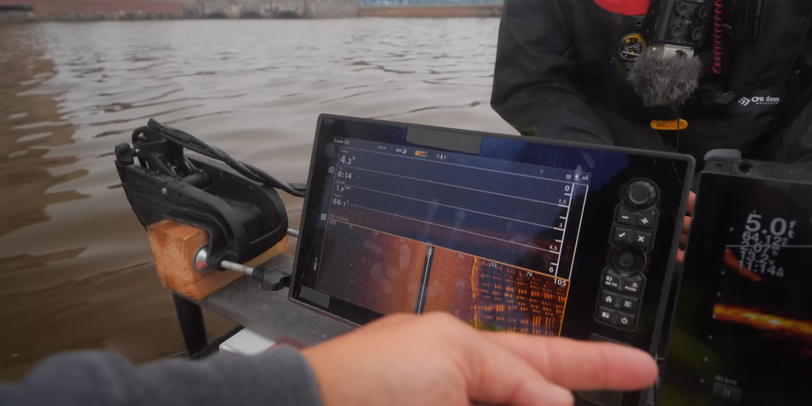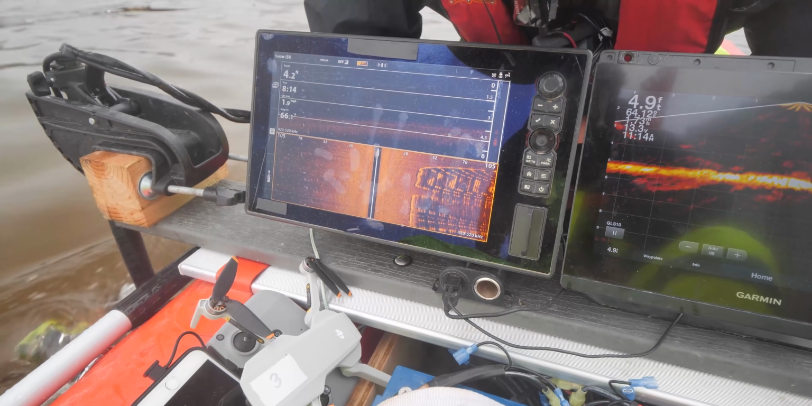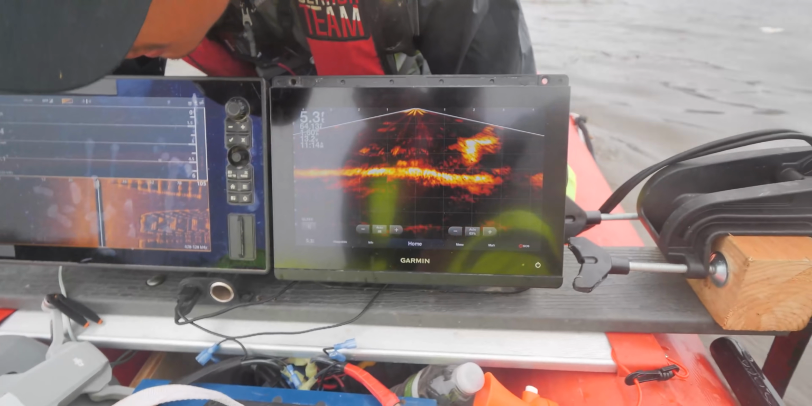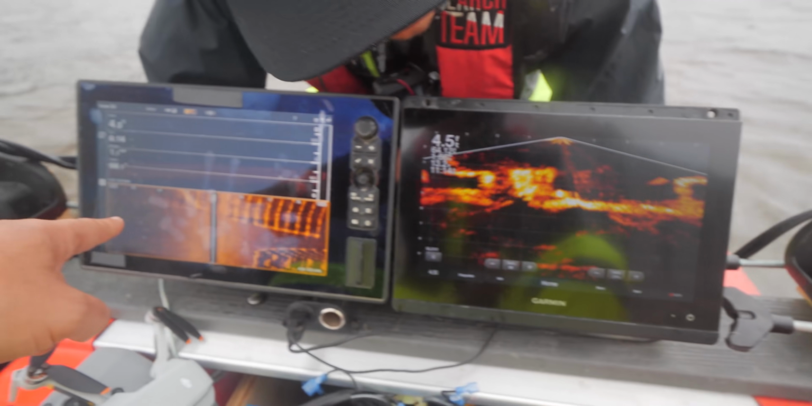So we've checked the right side of it, now we're checking the left side of it just to make sure that we clear it properly. In fact, it kind of gets shallow, but I'll take us right out over onto it. So I turned, that's why you no longer see it, because now we're heading directly to it, and we were coming up on it. There you go. So now you see it on down imaging too, and it's so shallow I'm actually hitting the bottom. But you can see it on live scope, and you can see it on down imaging.